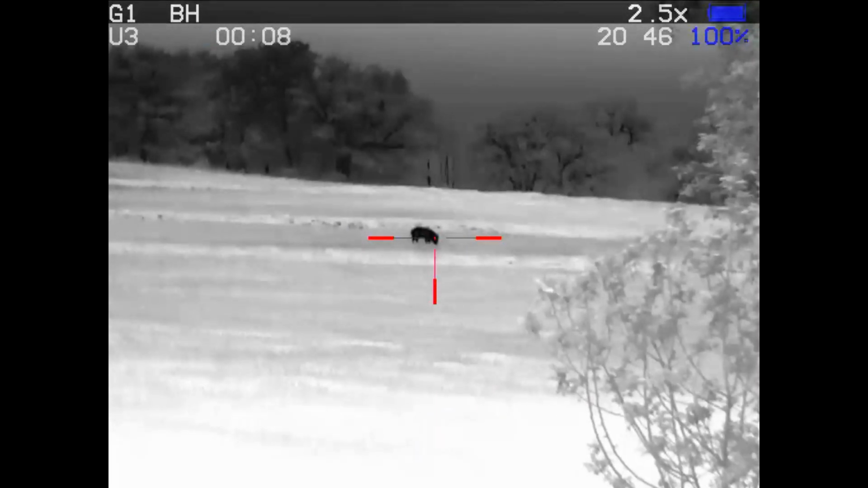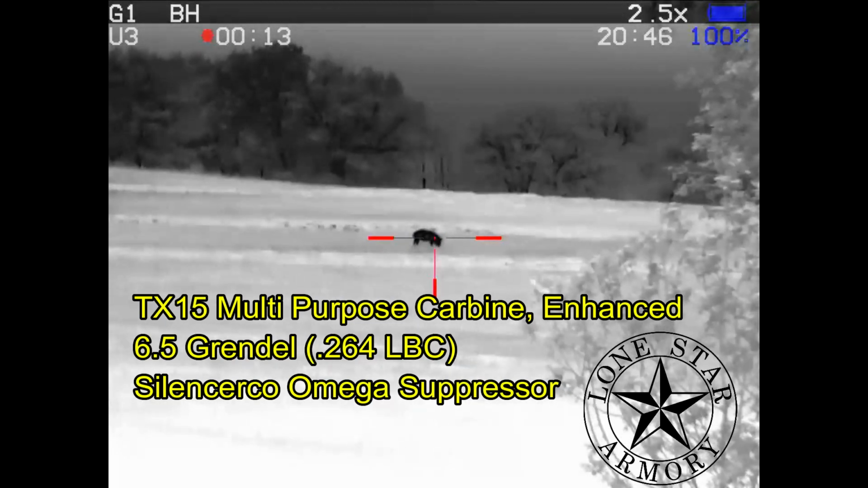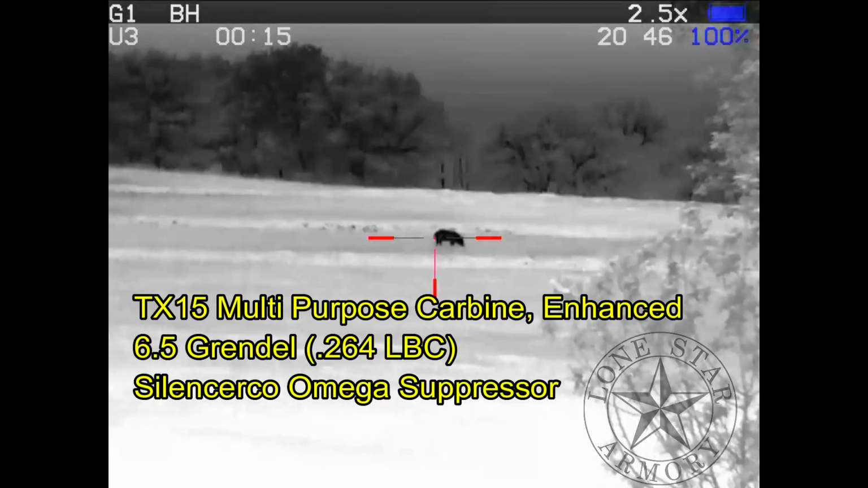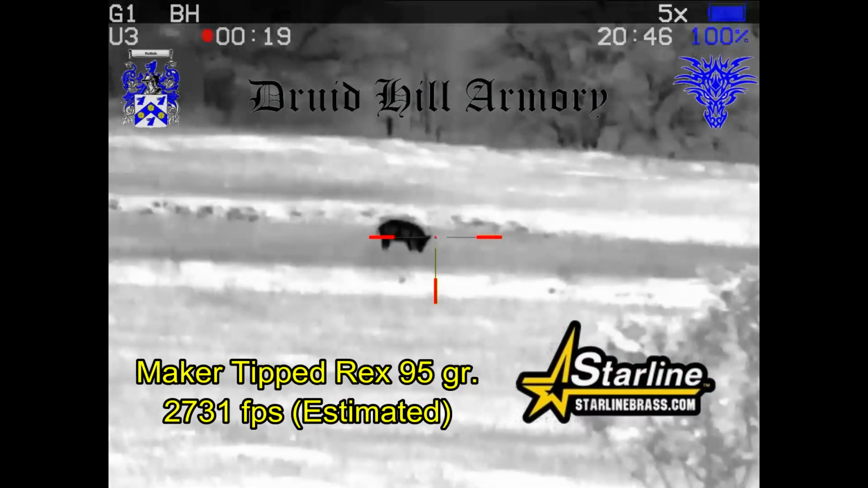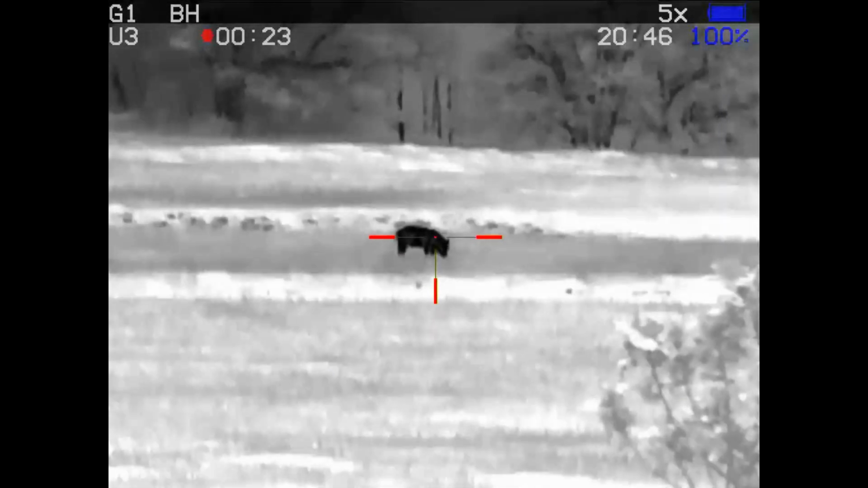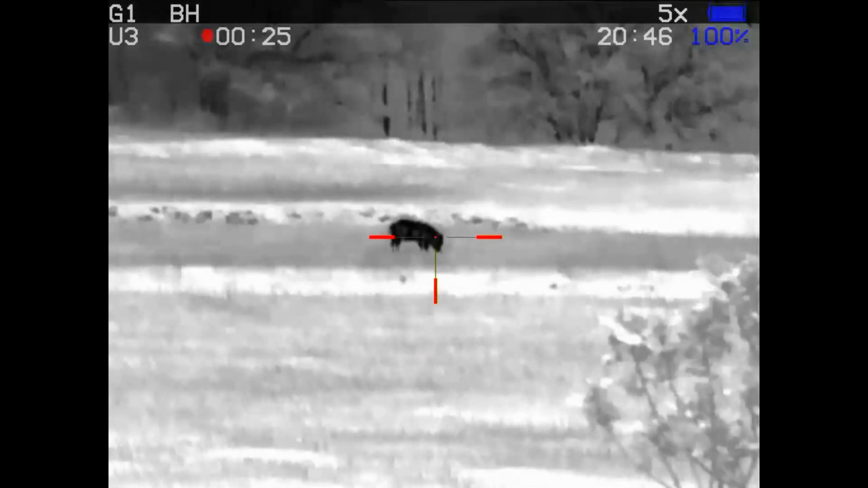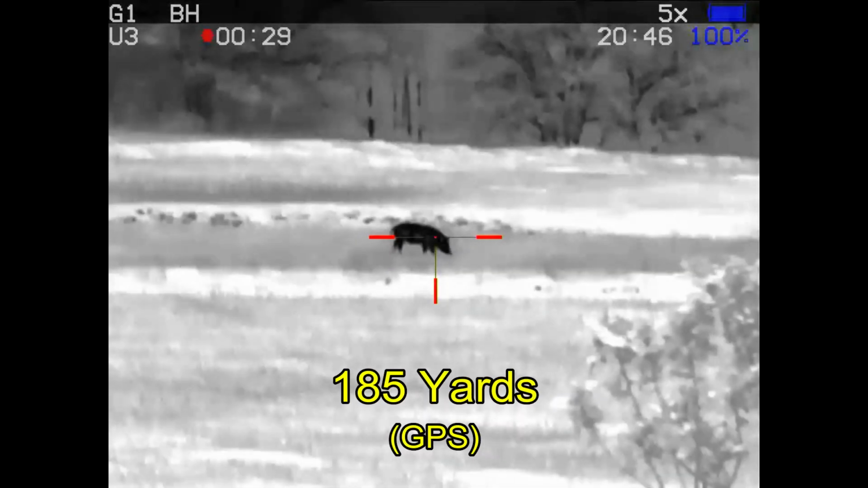And I'm back up on top of the knoll. I'm going to be shooting my TX-15 multi-purpose carbine enhanced from Lone Star Armory. It's in 6.5 Grendel. And I'm going to be shooting some Maker tipped Rex 95 grain bullets loaded by Druid Hill Armory and the Starline brass. Alright, 185 yards, here we go.